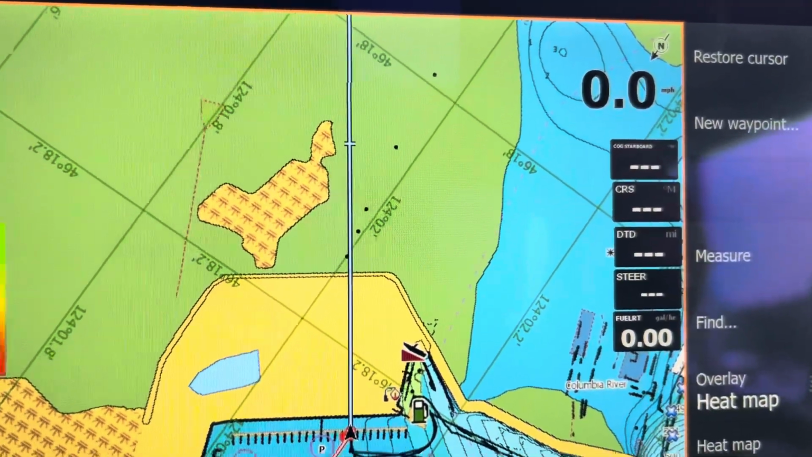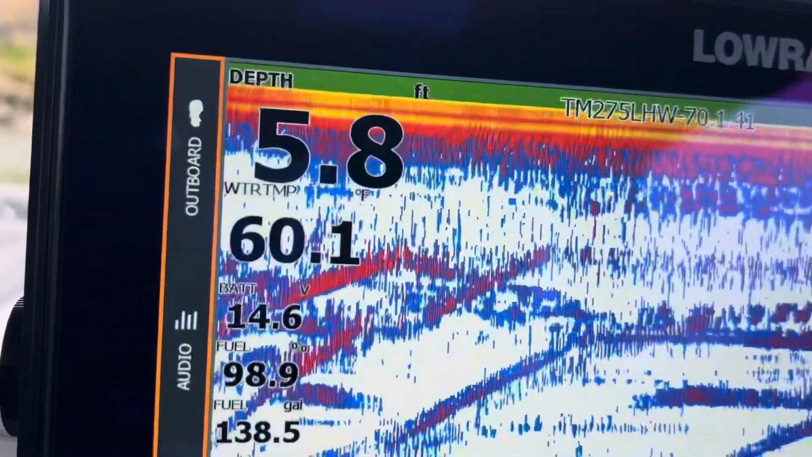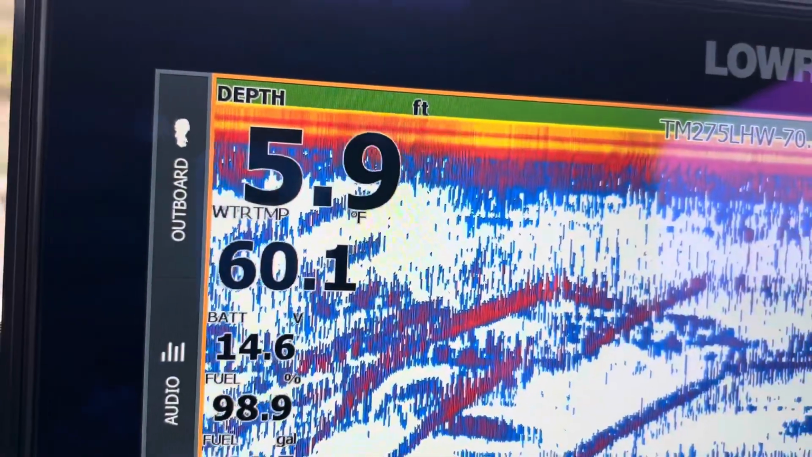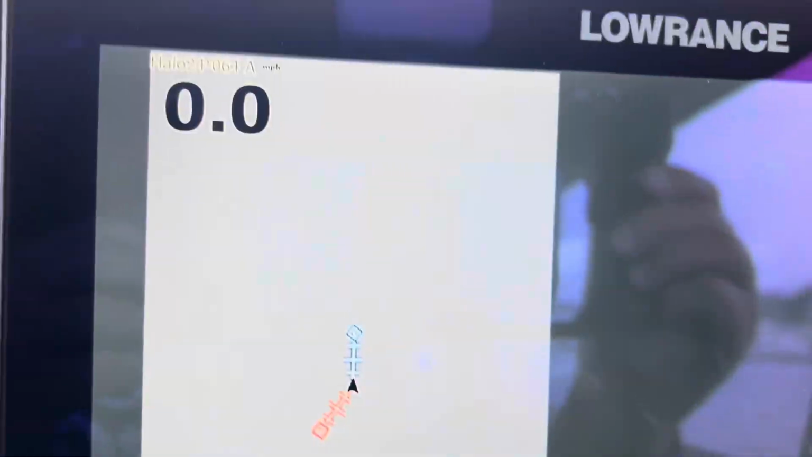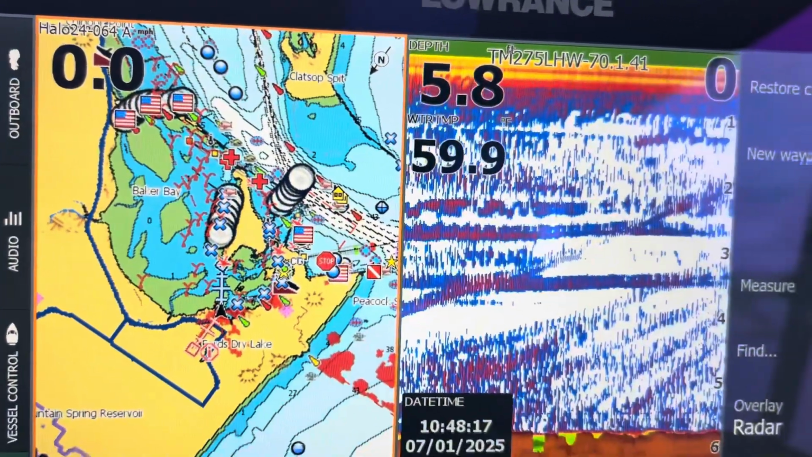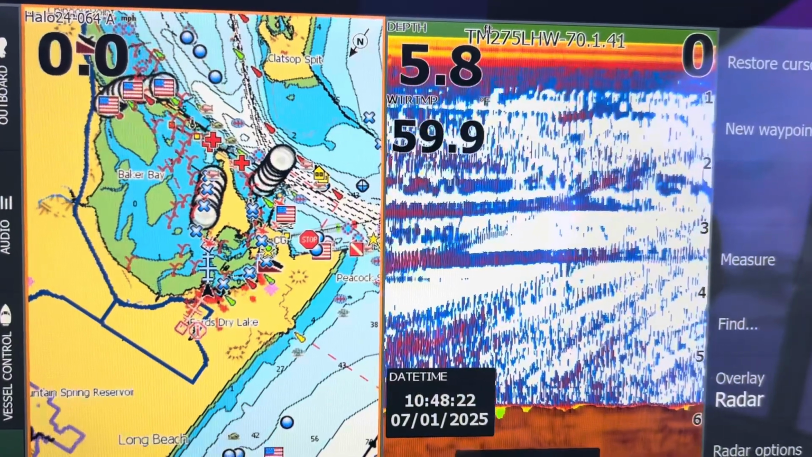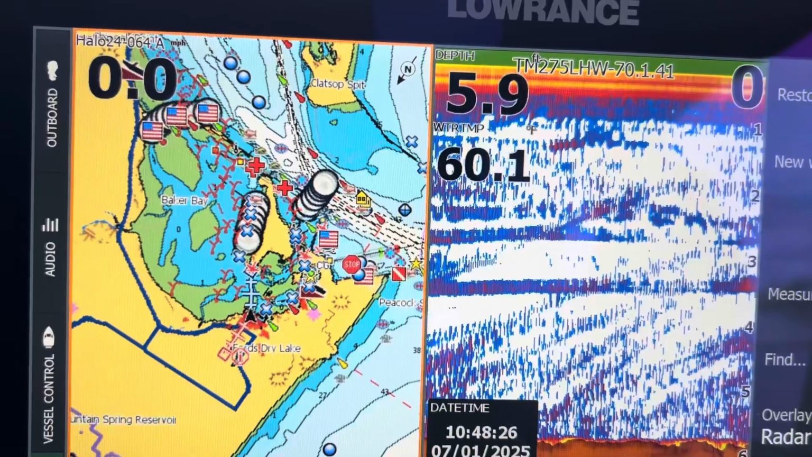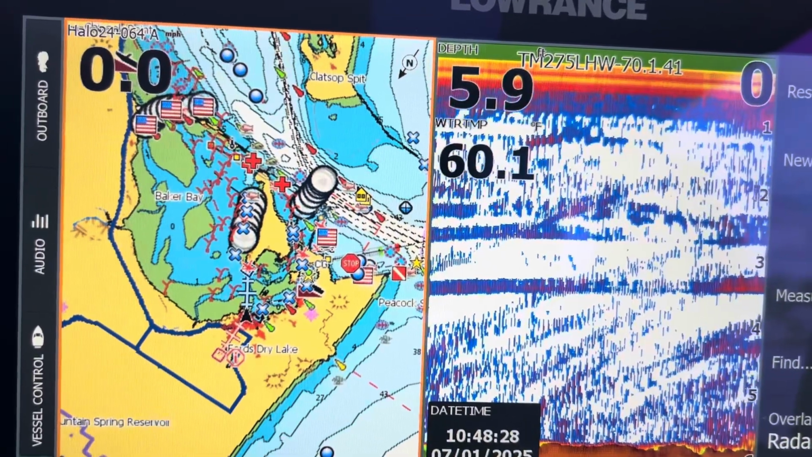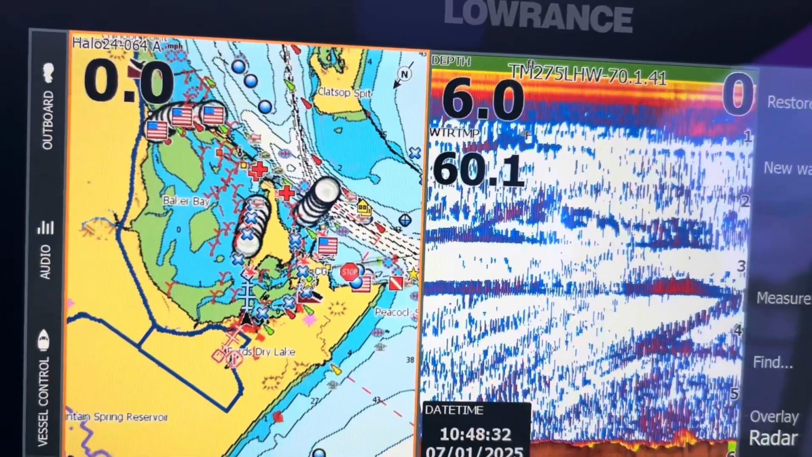Again, you can set yours up any way. If you only have one unit, you can pretty much do the same thing that I'm doing here. All you're going to do is just come over here and set up your screen on your GPS on one side and your sonar on the other side. You notice I still have a lot of the same information on there. And you can do that on any of them, and they all share when they're networked together on NMEA 2000, and on Ethernet.